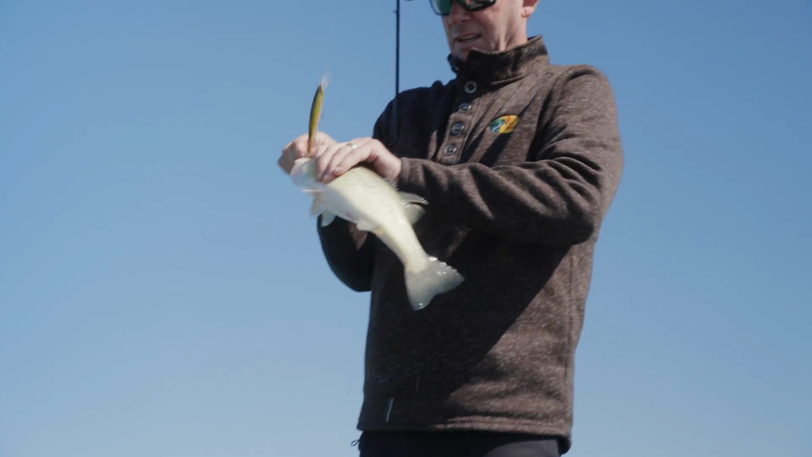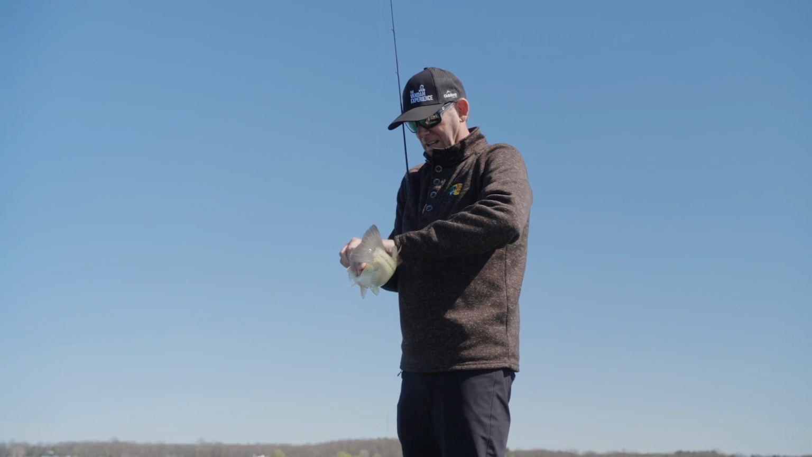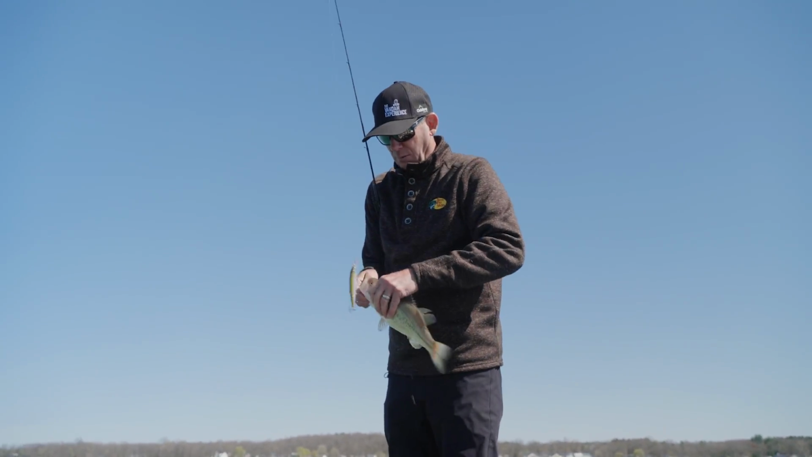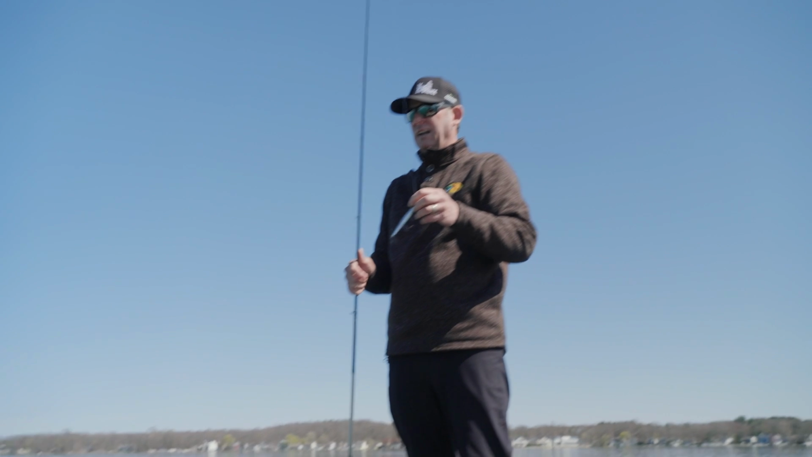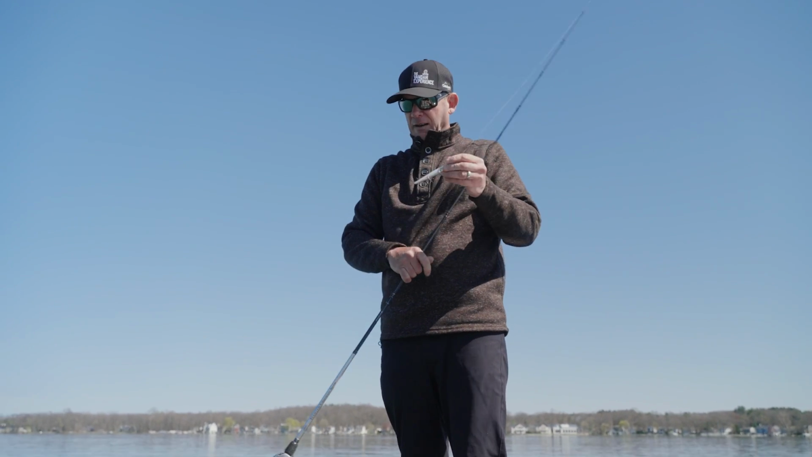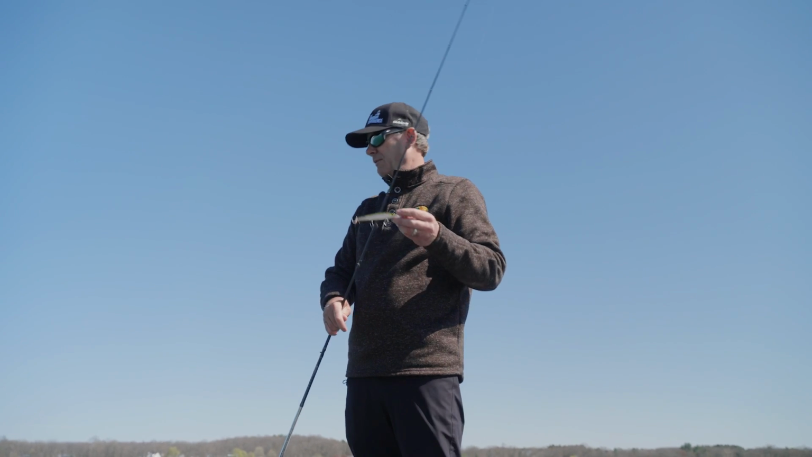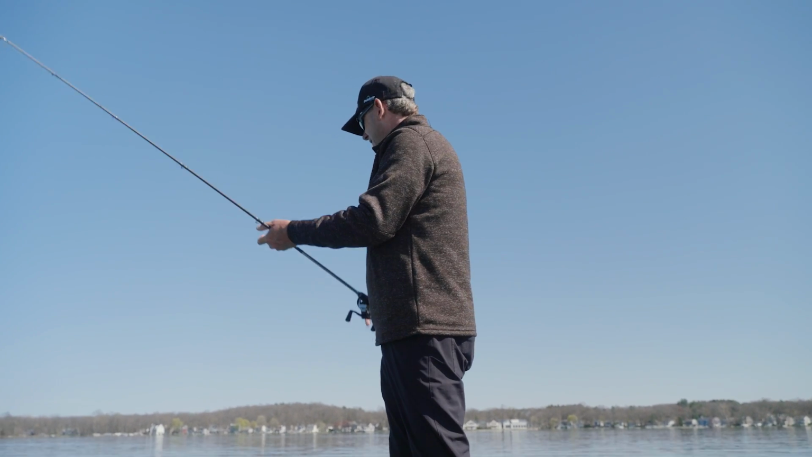It's just a post-frontal day right now, and these fish are just in a mood to not really want to bite. I've been trying to throw some finesse baits and things like that, and it just hasn't been happening. I've learned before that the biggest thing is you've got to fish where they're at. So I'm covering water, I'm seeing them with my Costas. I can see bass on the edge of these breaks.